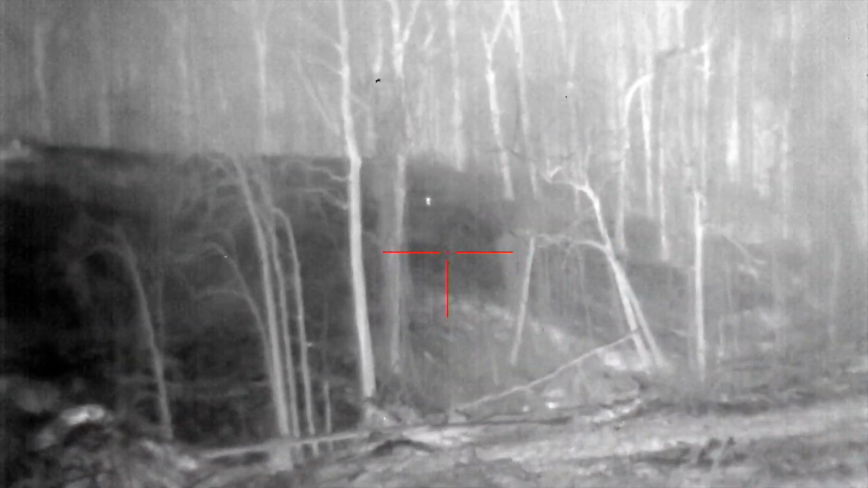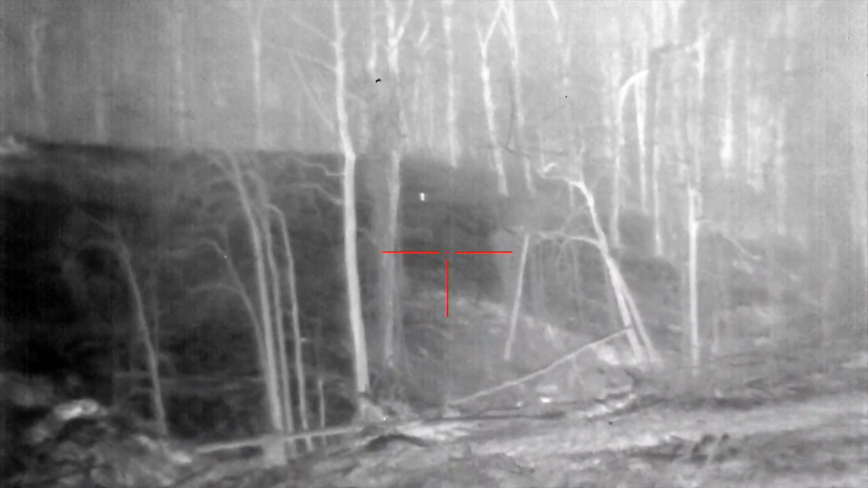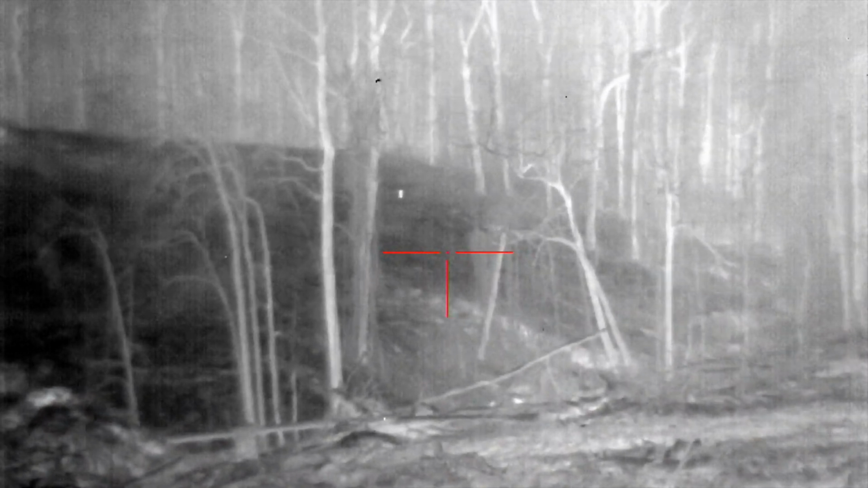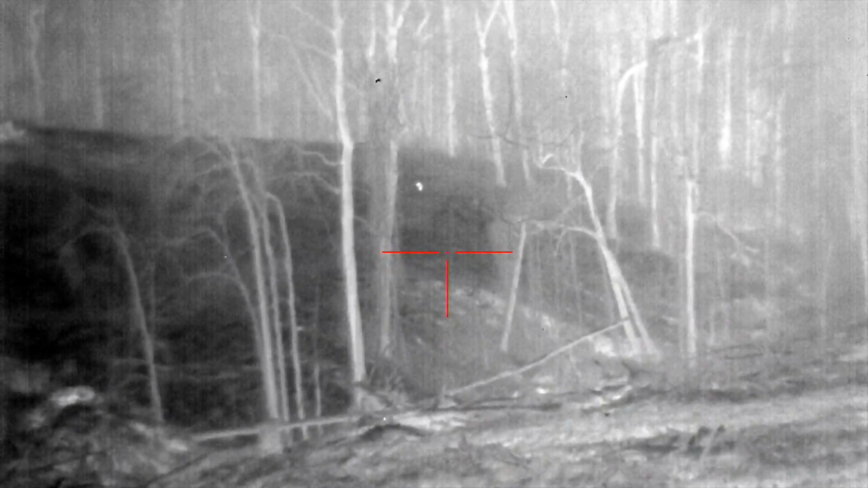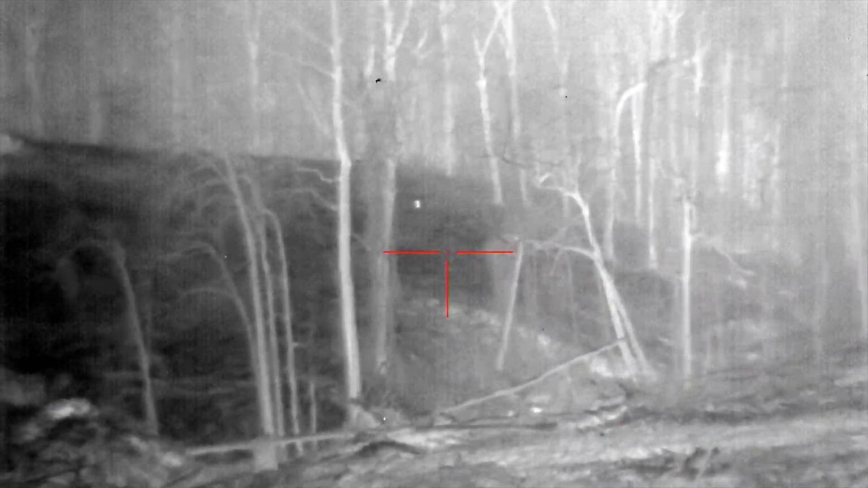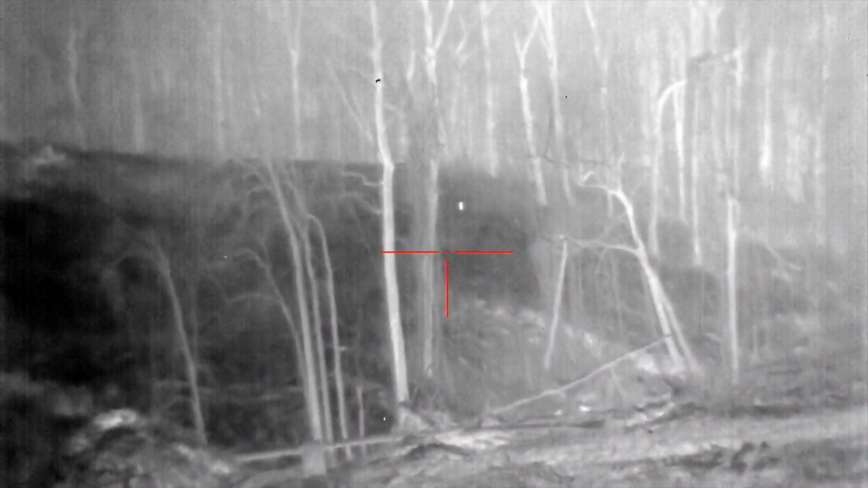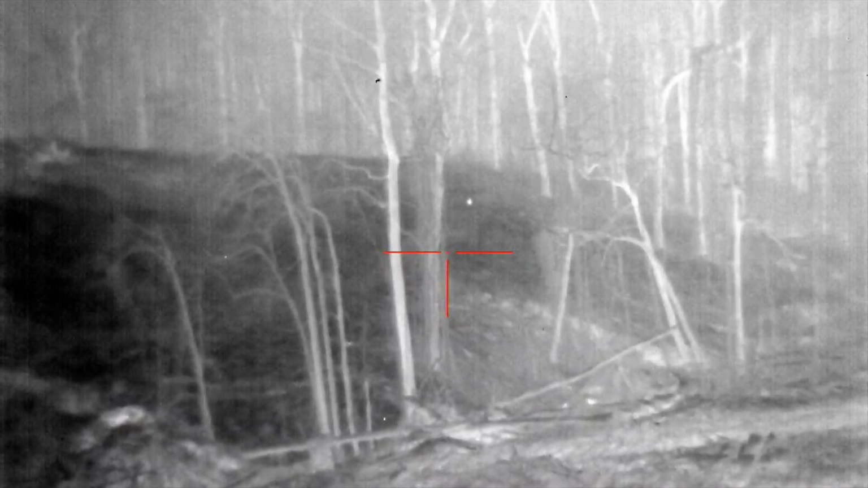See? He was coming to that rabbit. He's coming.